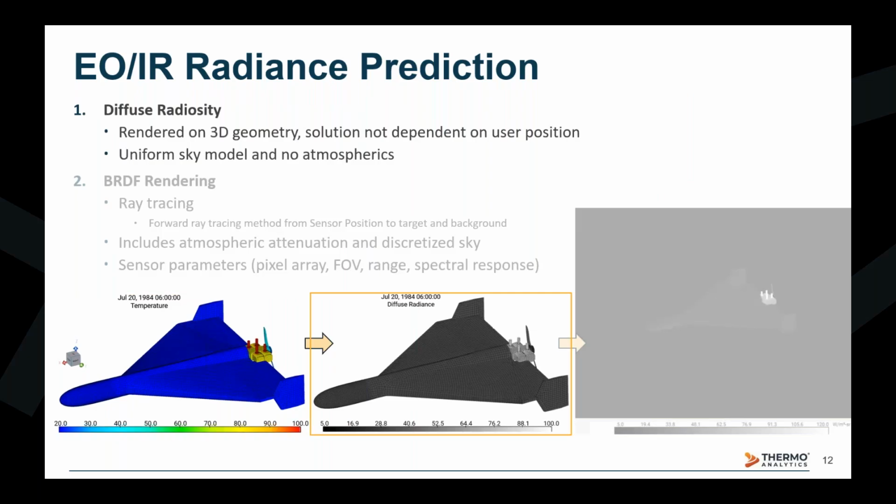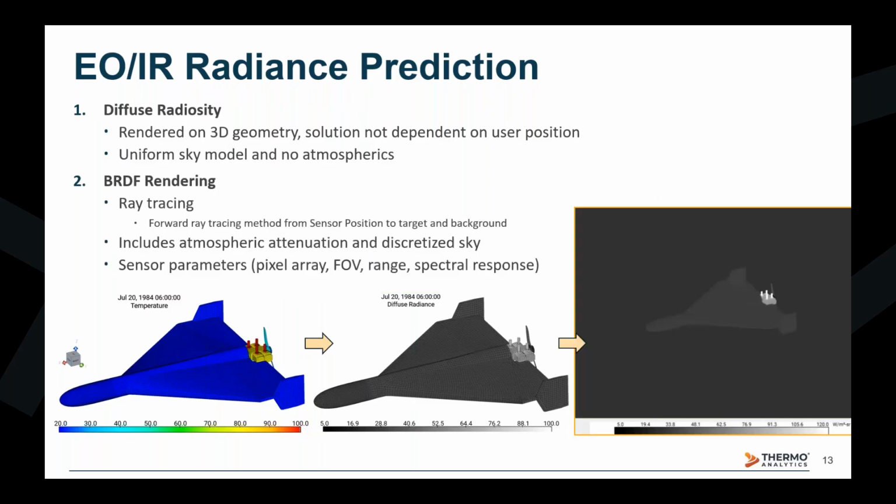The thermals then couple with the optical properties on the geometry and specific wavebands and solution times to paint a diffuse radiance prediction which lacks directional effects and atmospheric effects. This is typically sufficient for non-reflective targets and offers a good trade-off between speed and accuracy.